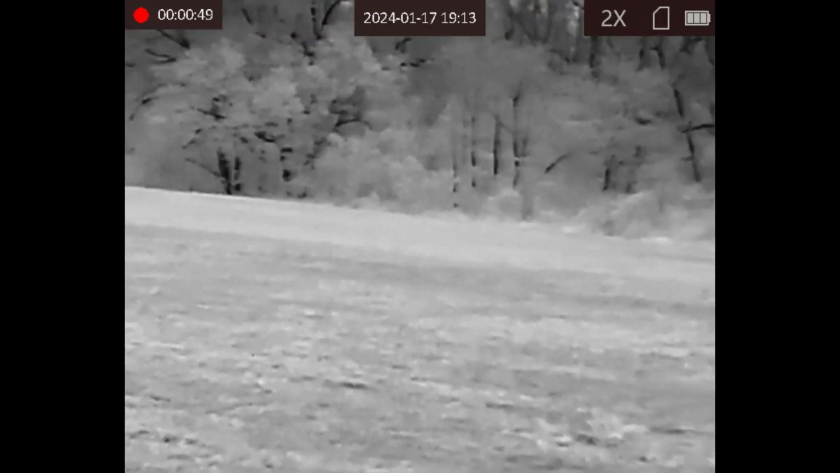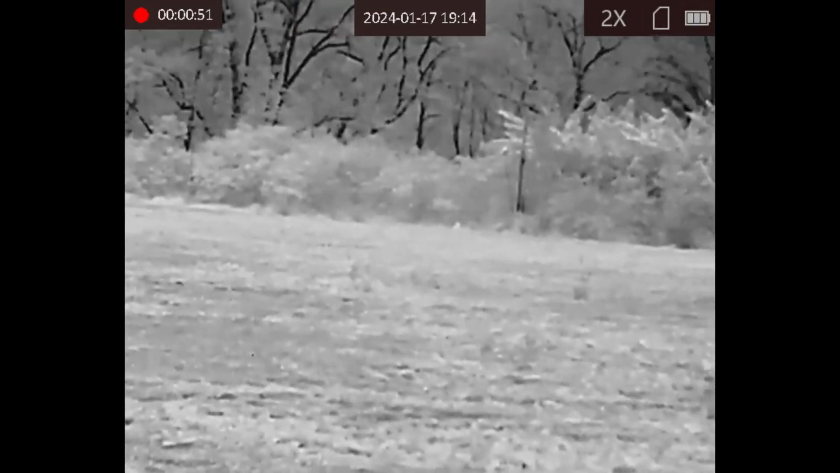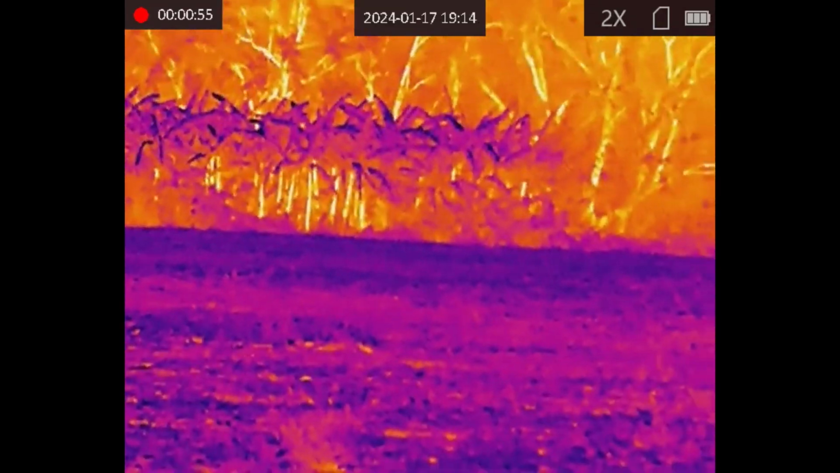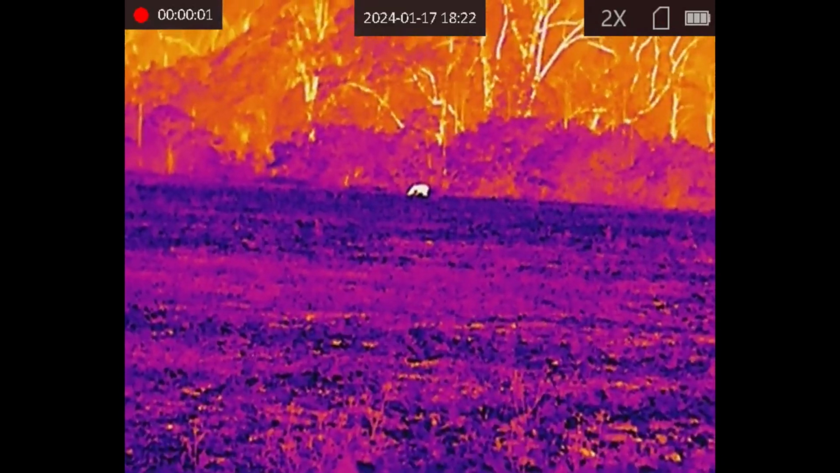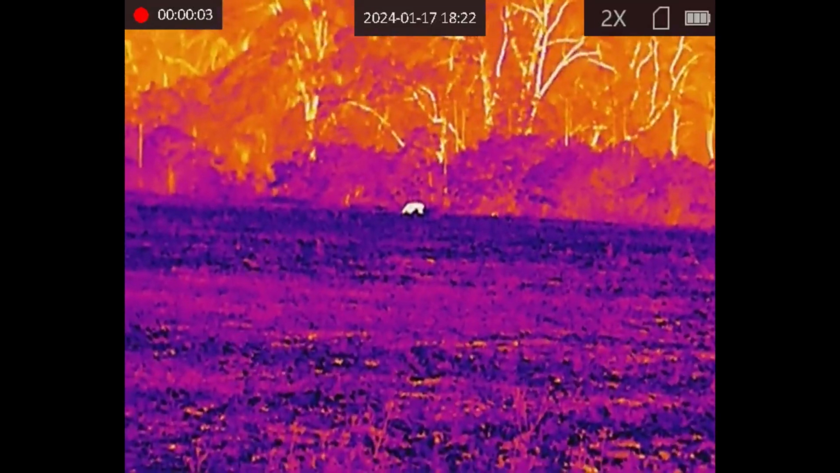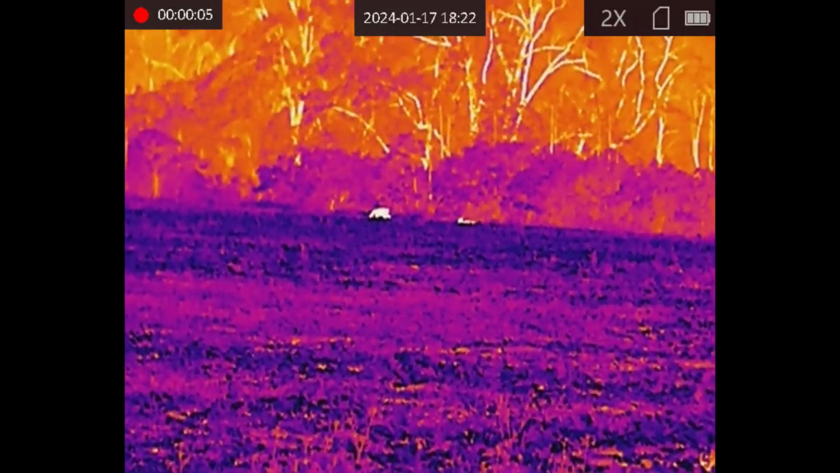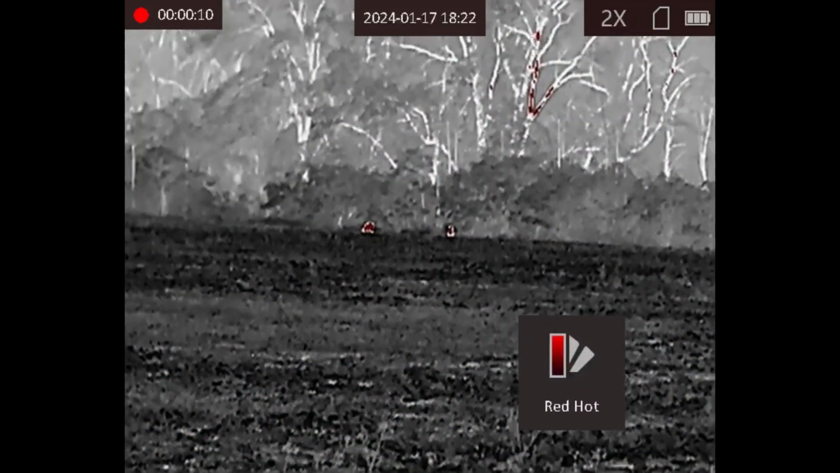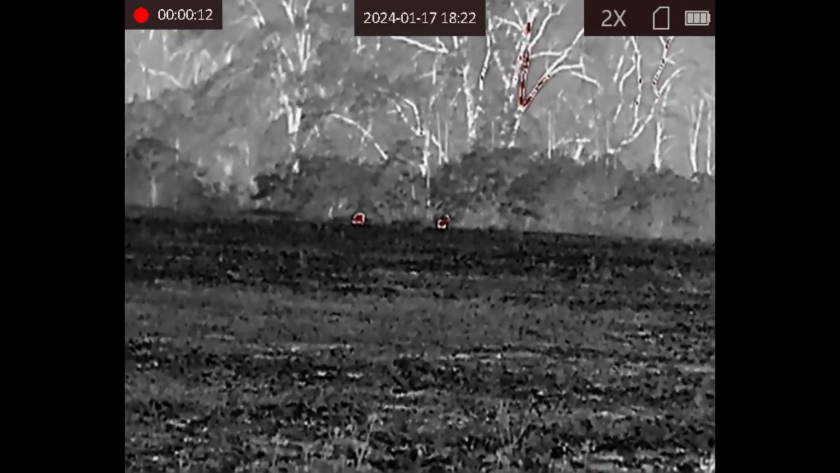What I did notice is when you're scanning, like I'm doing here, every once in a while it would freeze up so the system can refresh the image. That's the only negative thing I will say, but other than that, its operation is very smooth.